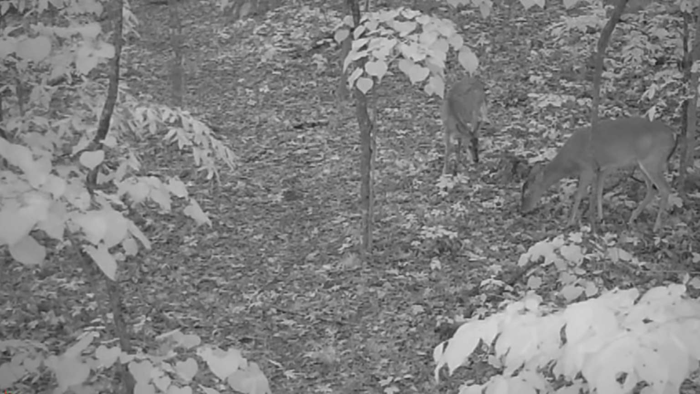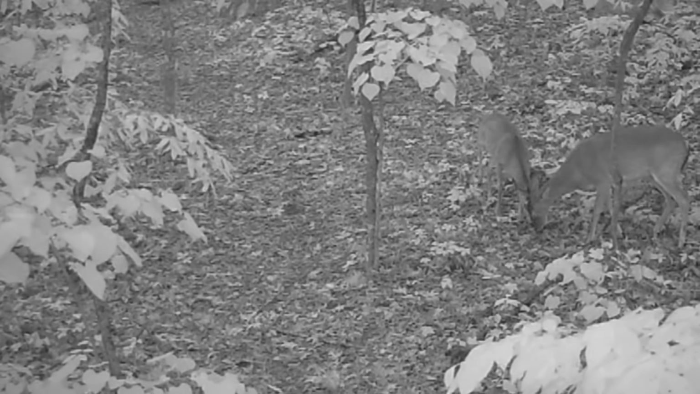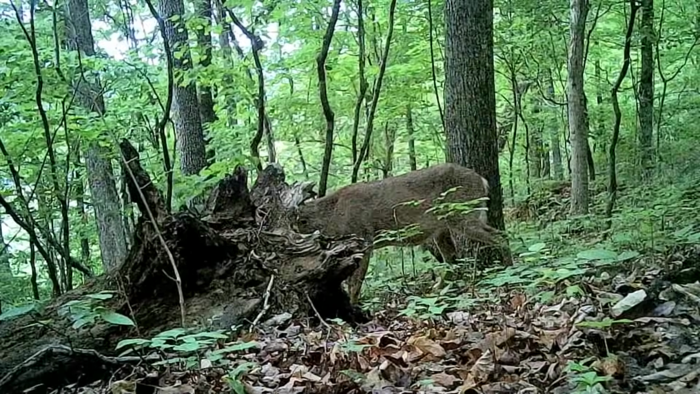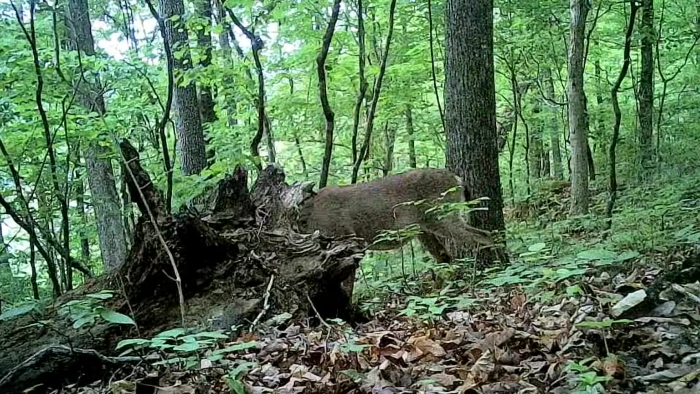Come daylight, deer up browsing. The whole herd's moving around. Nothing don't push them off. And that looks like old Son of Yaller moving through again. Daylight. And the deer, they just browse all day long. They love it.